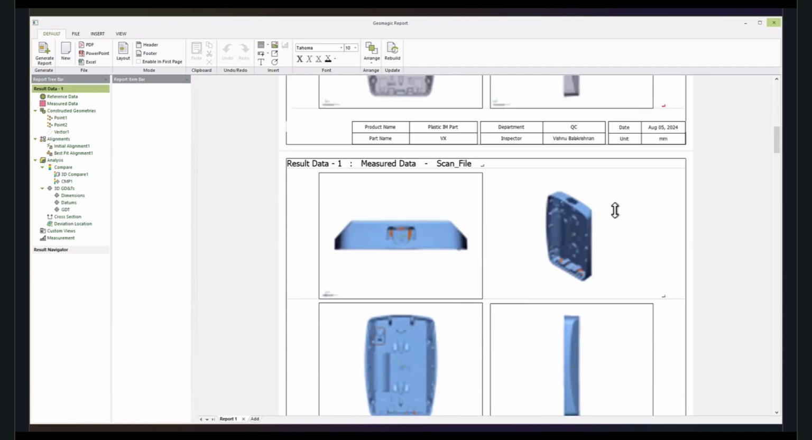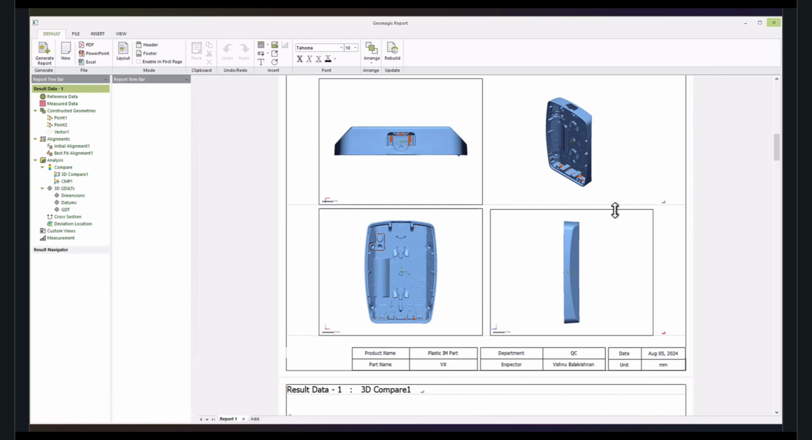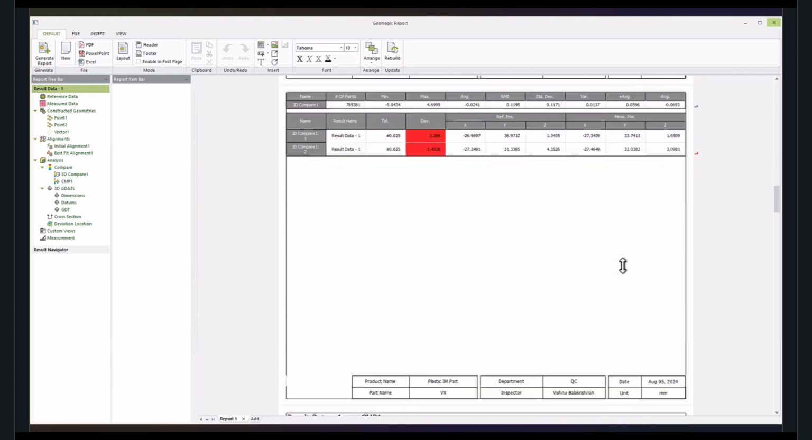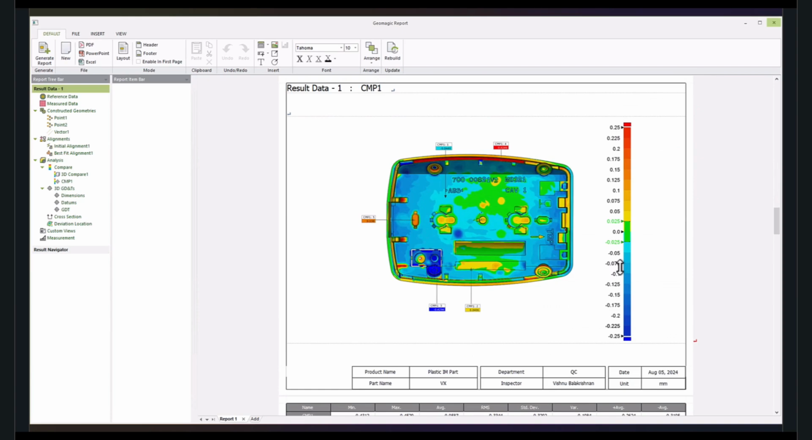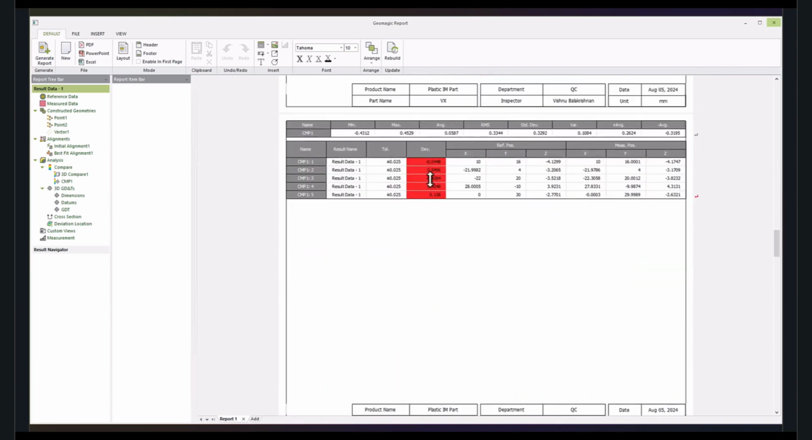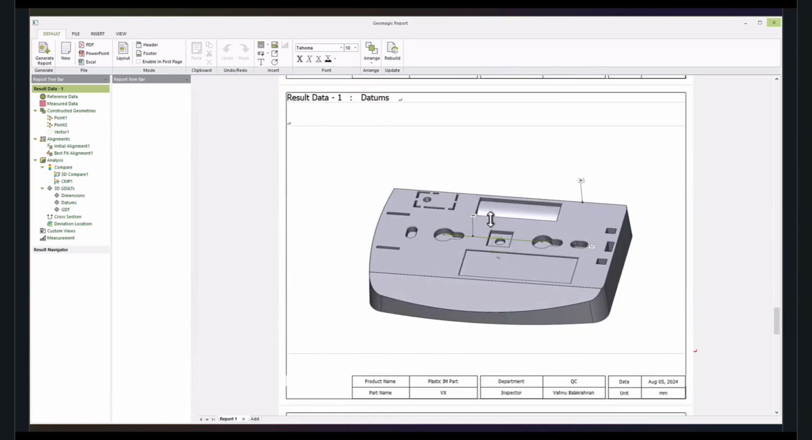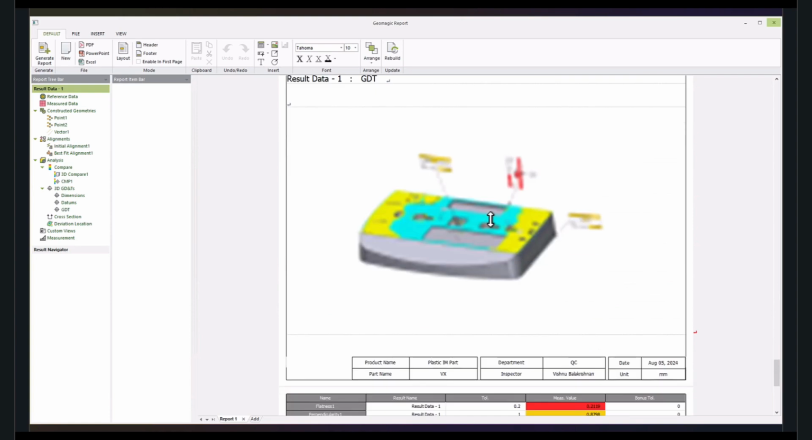Following this, we are choosing to add the measured data, which is the information from the scan file in all 4 views, the 3D compare heat plot, as well as statistics showing the deviation, the information on the comparison points, and the information in tabular format. And here we are adding the dimensions, the datums, and finally the GD&T callouts that we are interested in. We can export this particular result in PDF, PowerPoint, Excel, and XML formats very easily with a single click.